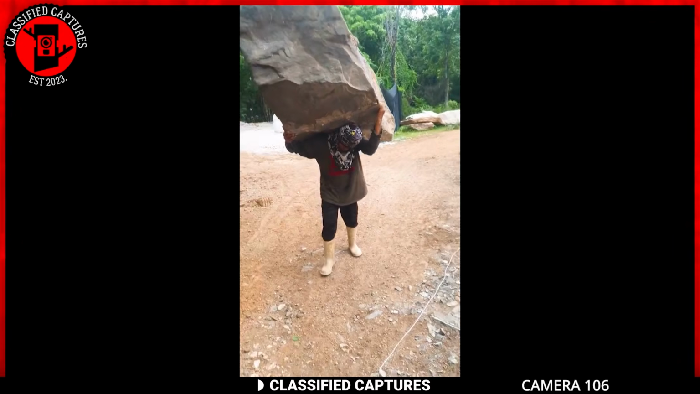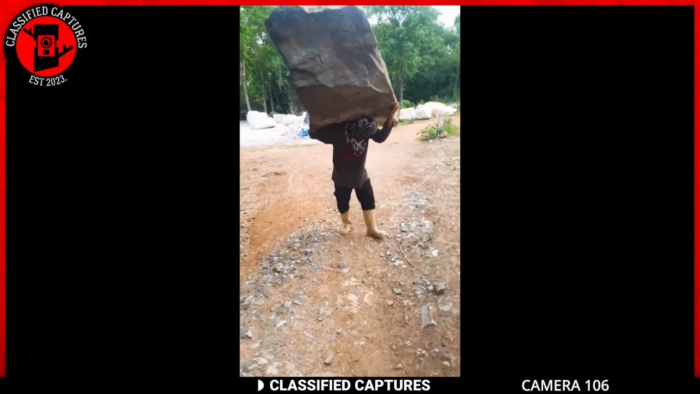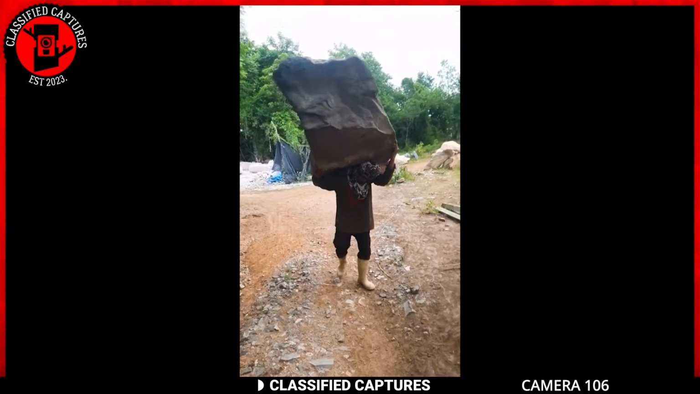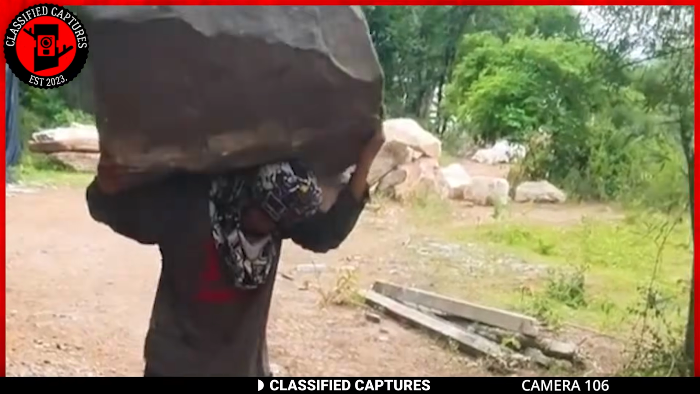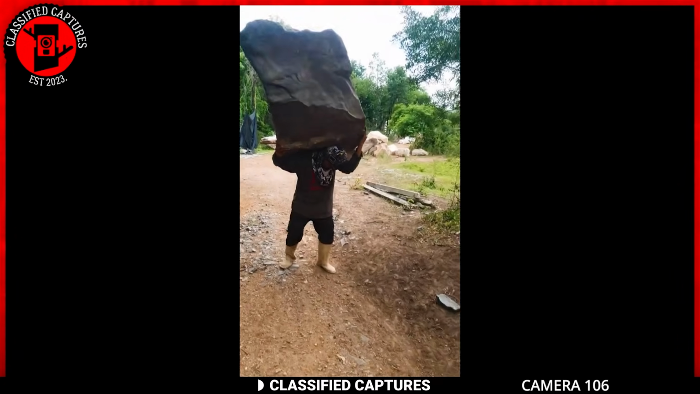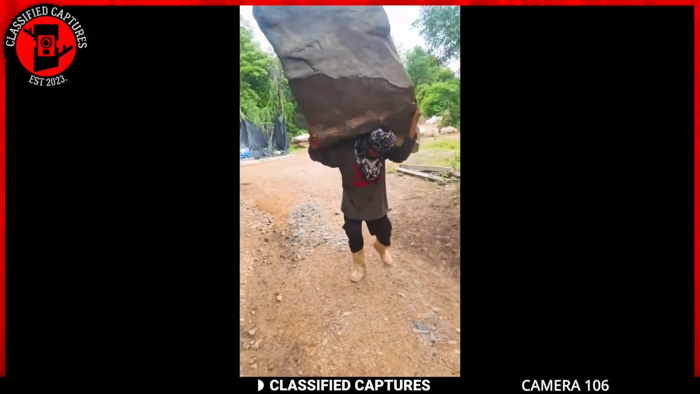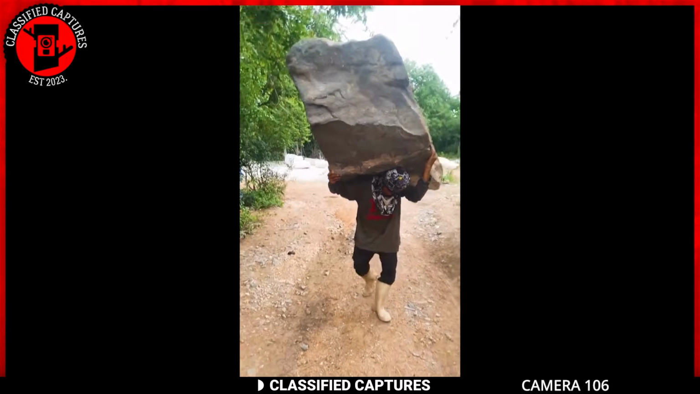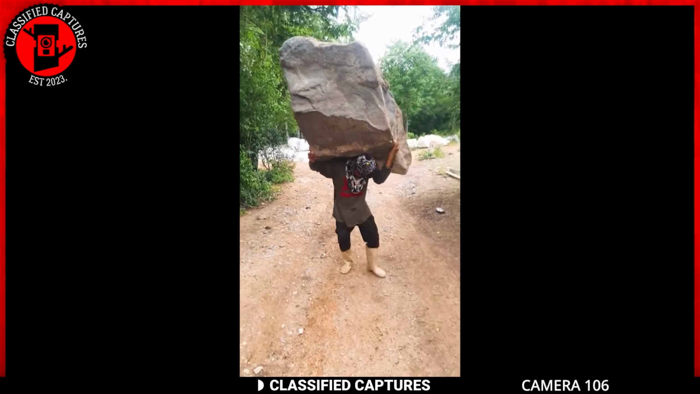What if I told you that the world's strongest man has got nothing on the man I'm about to introduce? Think I'm joking? Well, take a look. Yup, that's a man carrying a rock that appears to have been hewn from a mountain or something of that sort. It's not every day you get to see someone carrying one of those, since heavy machinery is typically the appropriate thing to transport them.